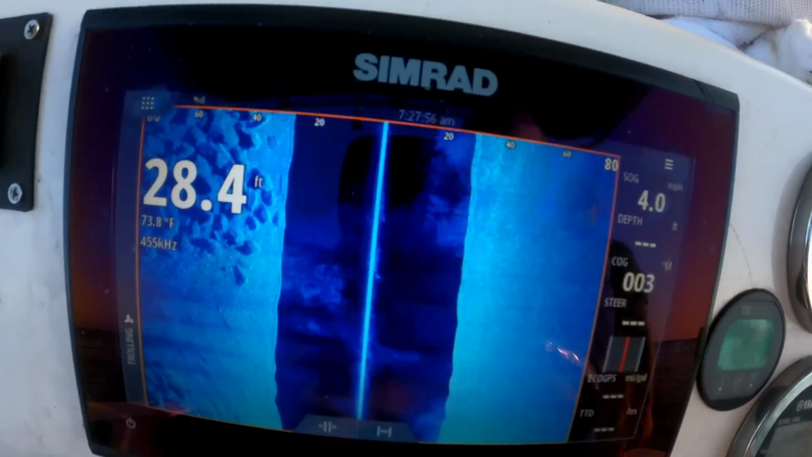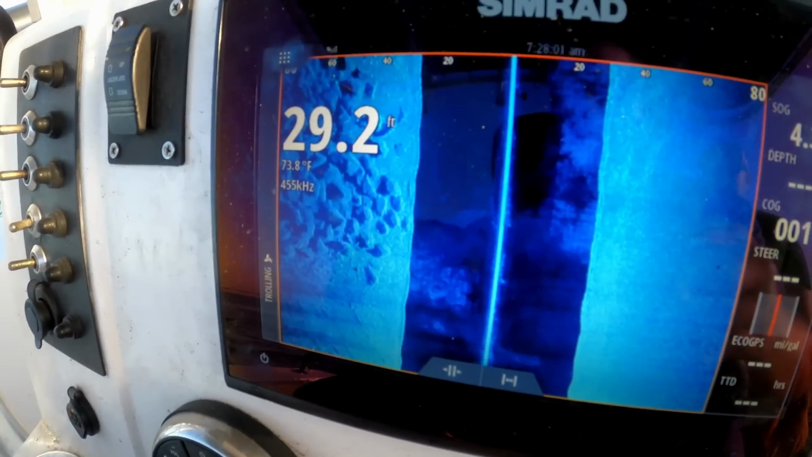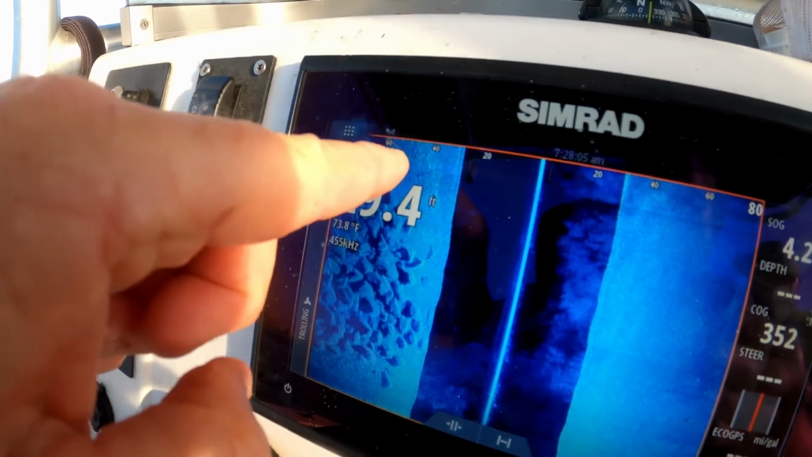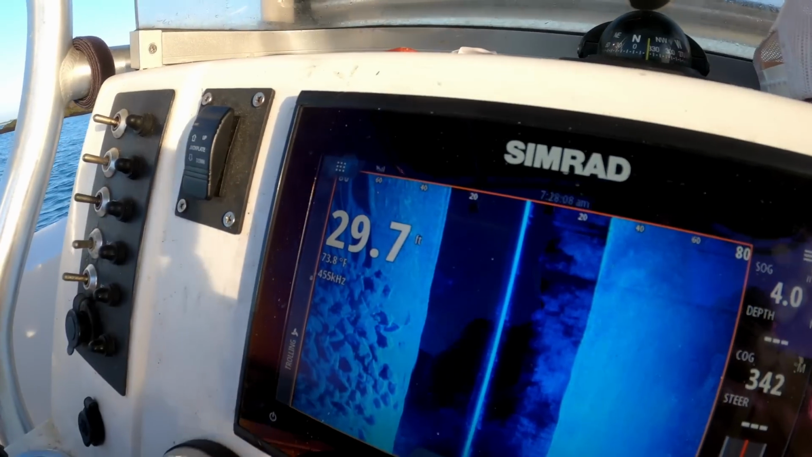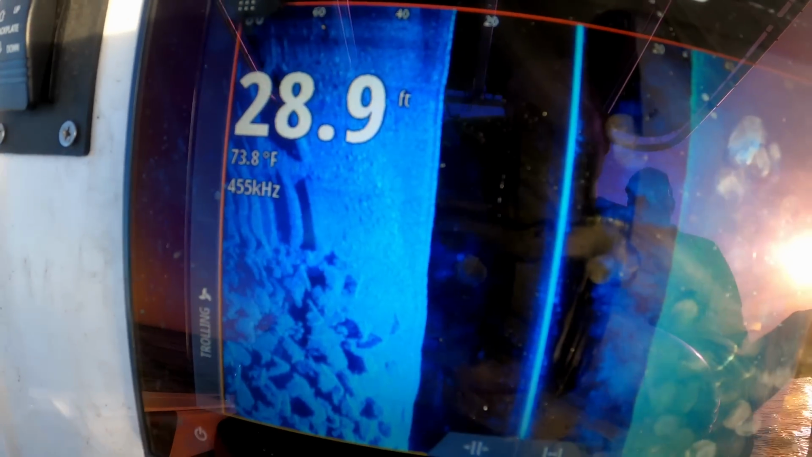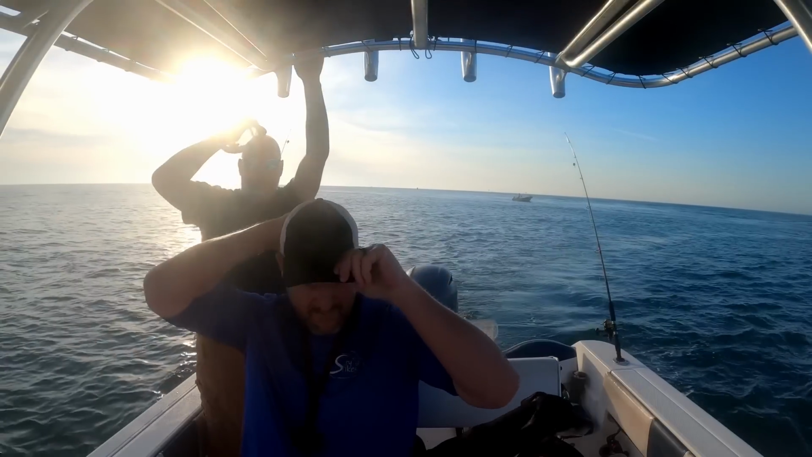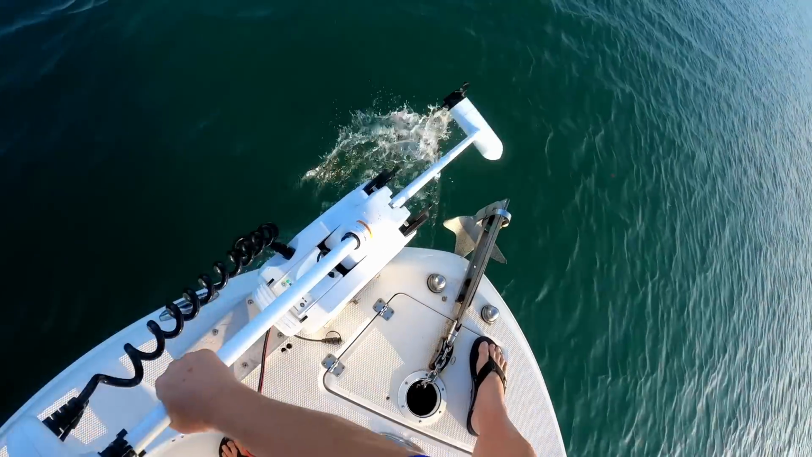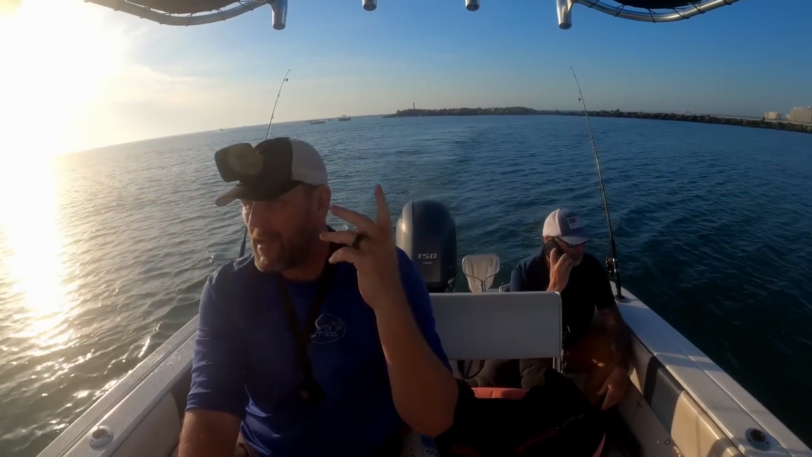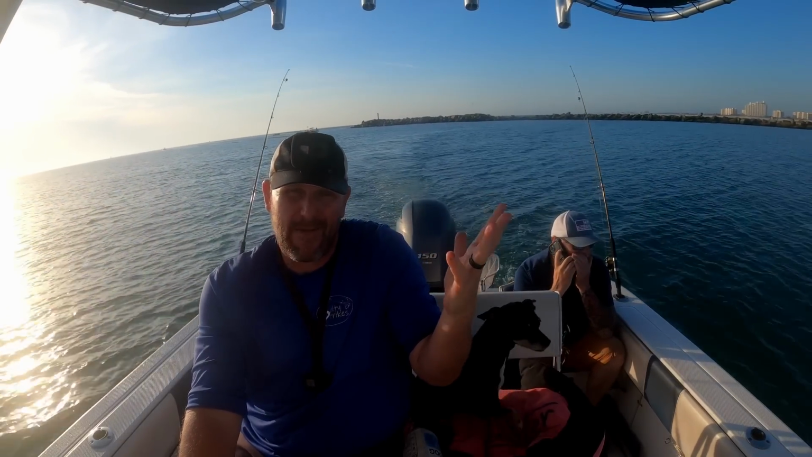And see, this is what the jetties look like. There's not a whole lot. Looks like it's all rocks and not much fish. There's a little bit of fish right here, but those are probably tiny little puffers. Nothing significant. And then of course nothing out here. All right, I think we're gonna head to a nearshore reef that we haven't been to since last summer. So we're gonna go see what's happening out there.